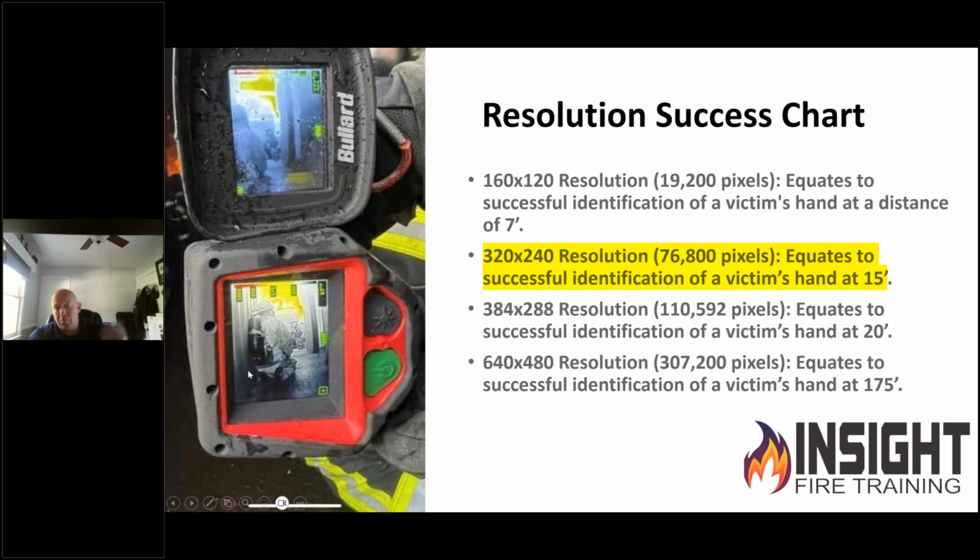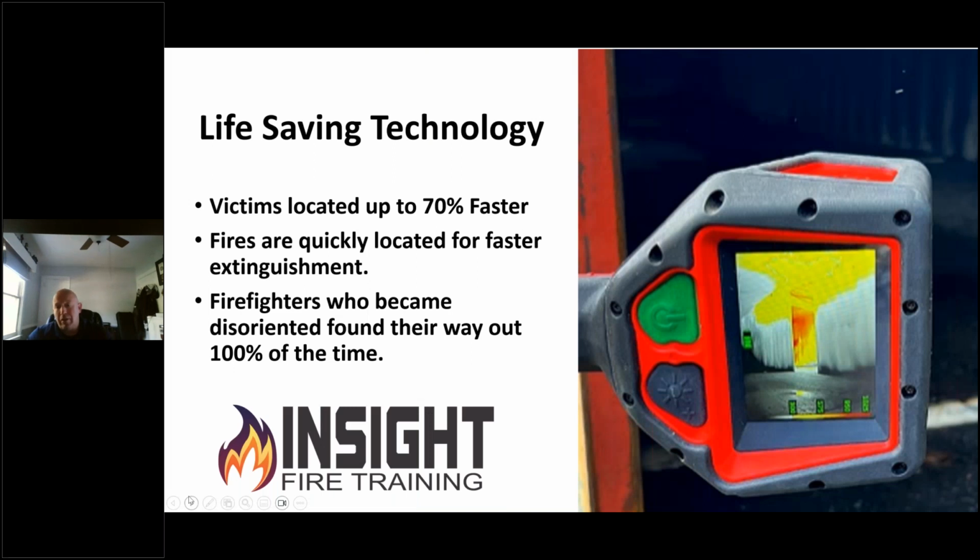This requires, per NFPA, for you to be able to see a small child's hand at 15 feet. As you can clearly see with both these container views of these 2 cameras, you can see a lot further than 15 feet. Whether we'll make out a hand or not is subjective to the person testing it. You need to test these in a live fire environment for you to see for yourself which one is easier for you to see. This life-saving technology, with the proper training, no matter which camera you use, you can locate victims up to 70% faster if you're properly trained and you're fundamentally sound.